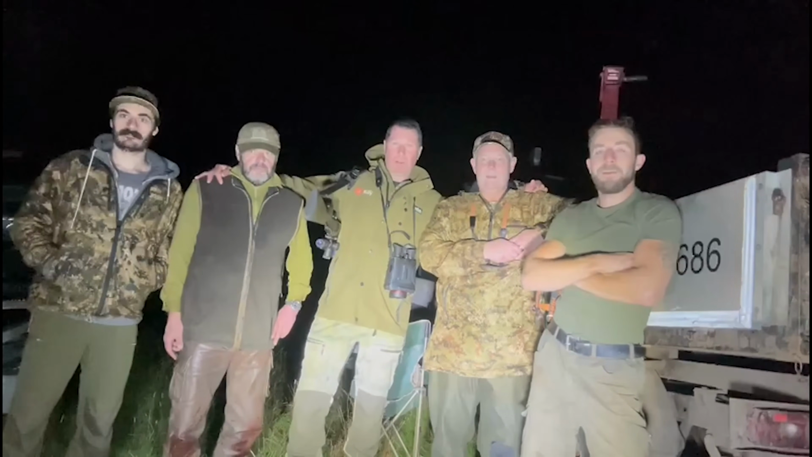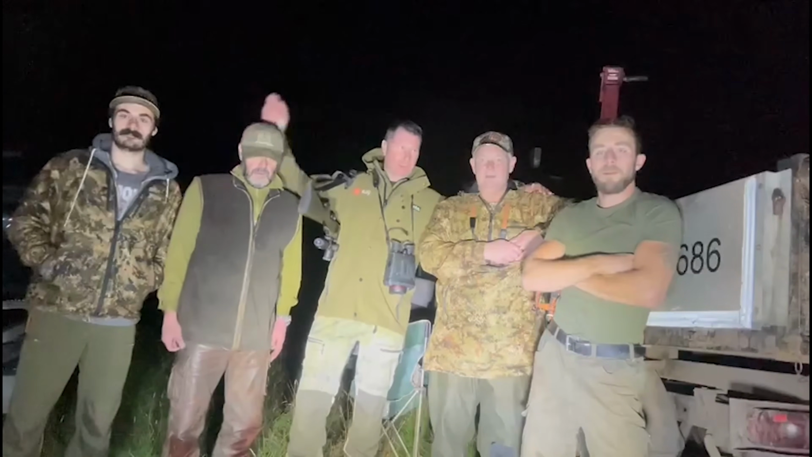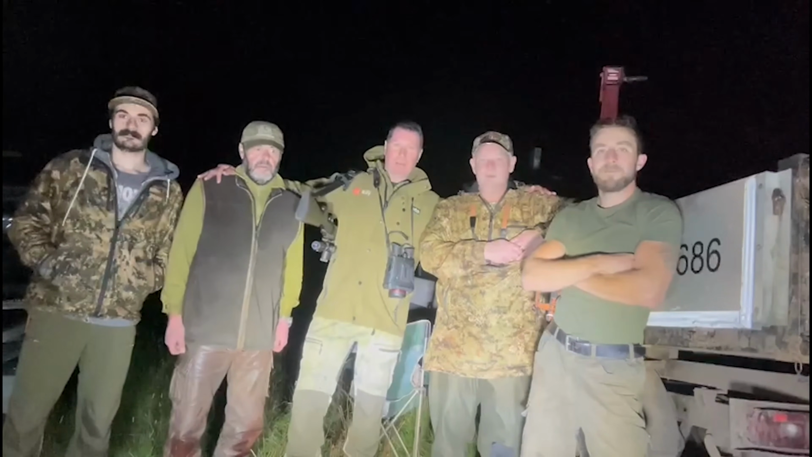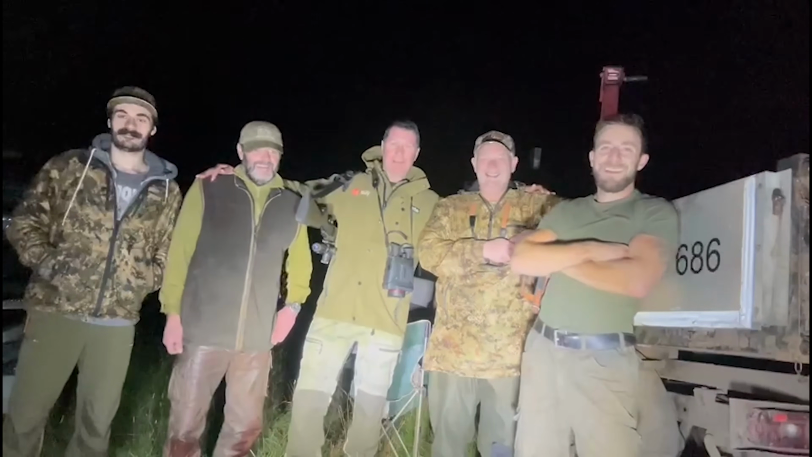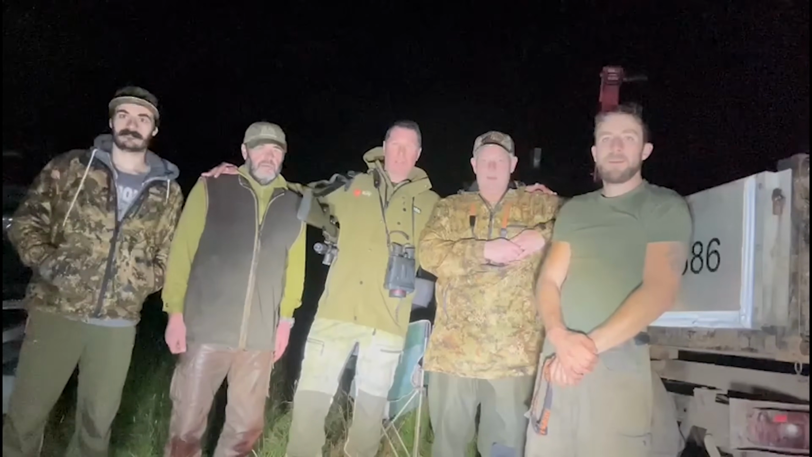We've got 2 boar down, and just like to say thanks to Rich, Max and of course Thomas for the invite down to the Forest of Dean. Willie got the first big boar, a big sow, and I followed up with a small male, which is actually better eating, so that's why I went for it. But a massive thanks. I had no idea the work that goes into an operation like this.